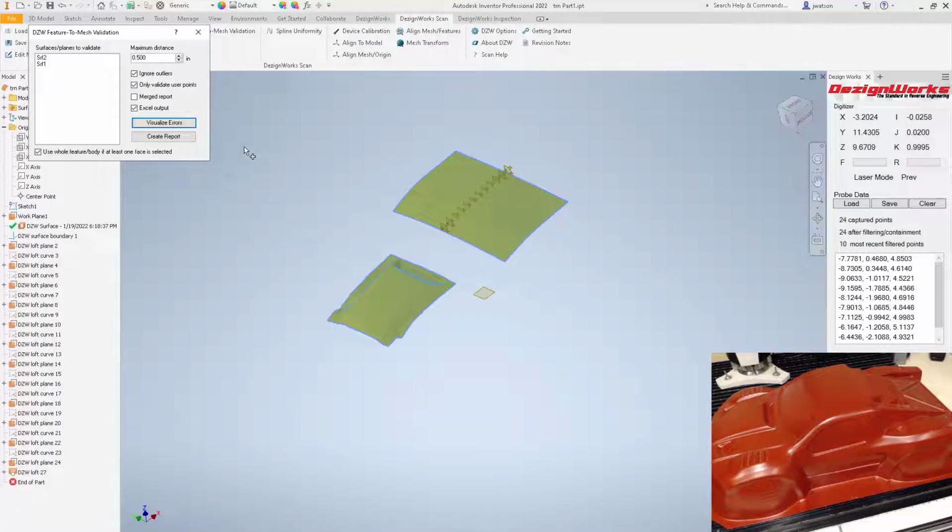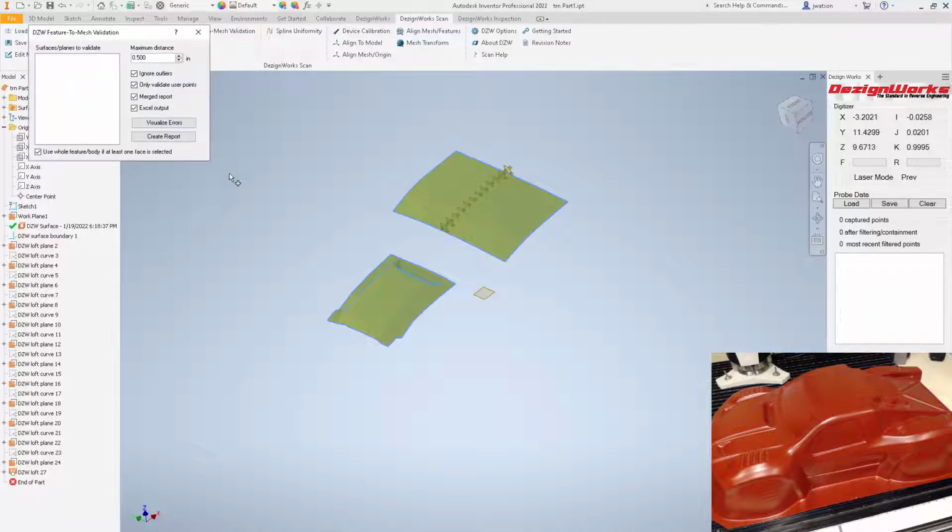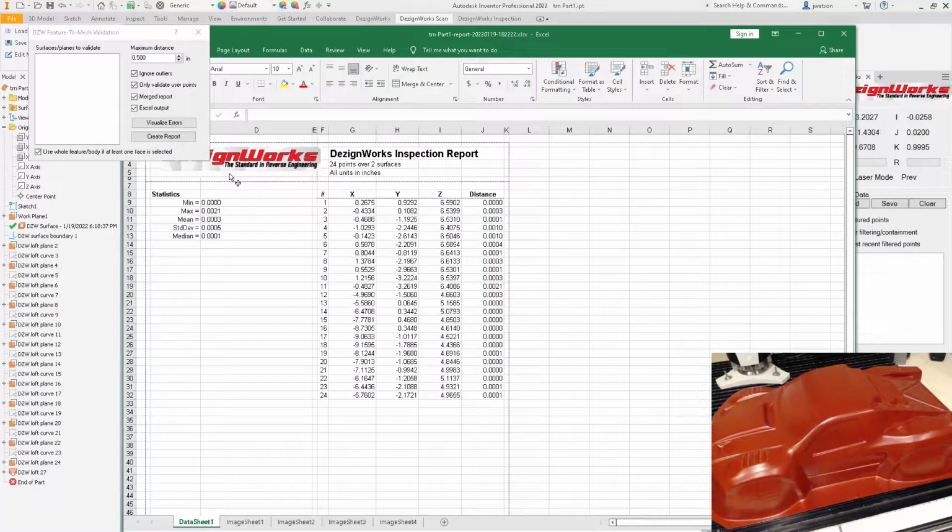Now, one thing you want to have is Excel on your computer. Say you want to merge it all into one line, you can merge it, or you can have separate columns. I'm going to say merge it in Excel. I'm going to say create report. So what this is going to do is all the numbers you've seen from the balloons are going to be put into your report with information.